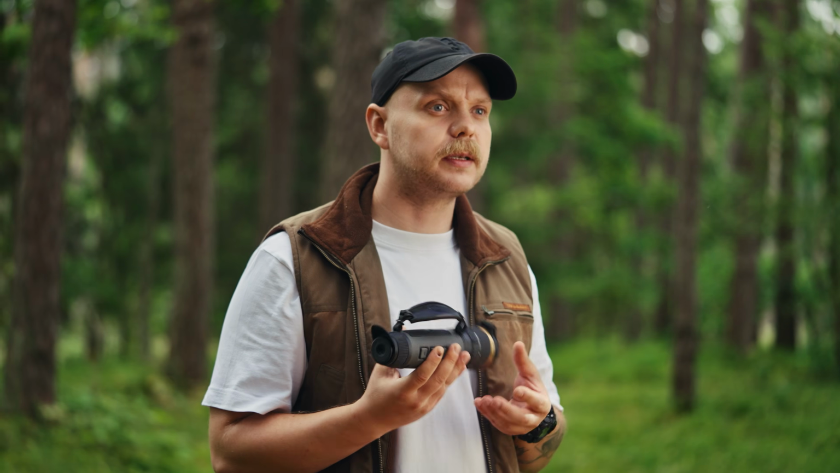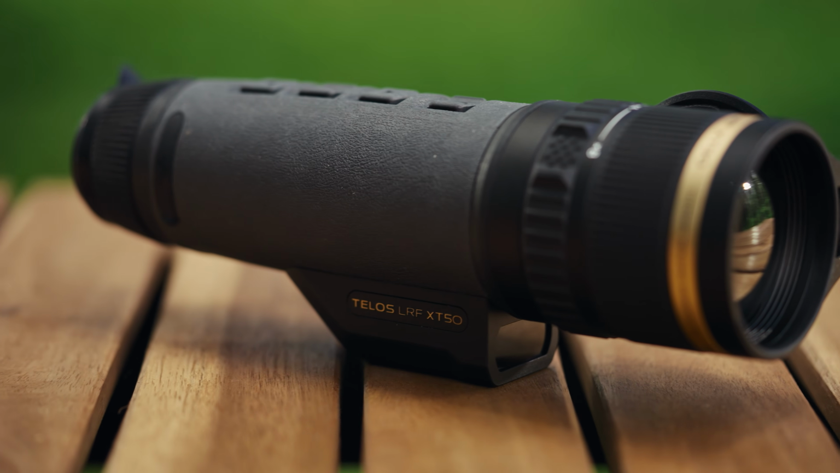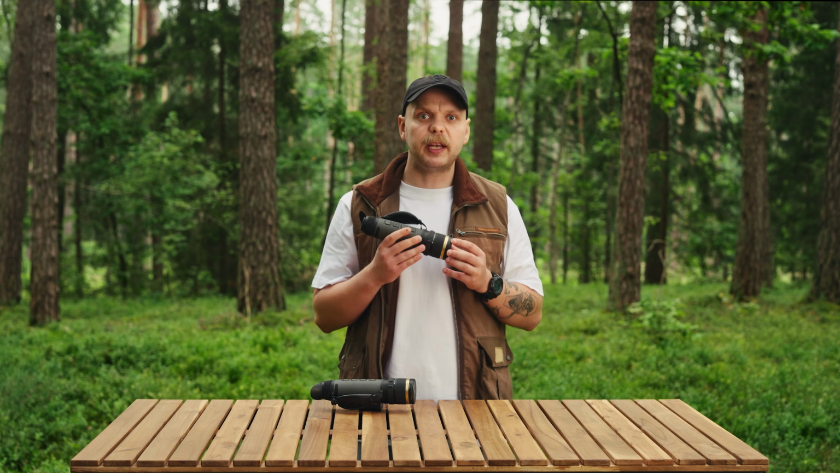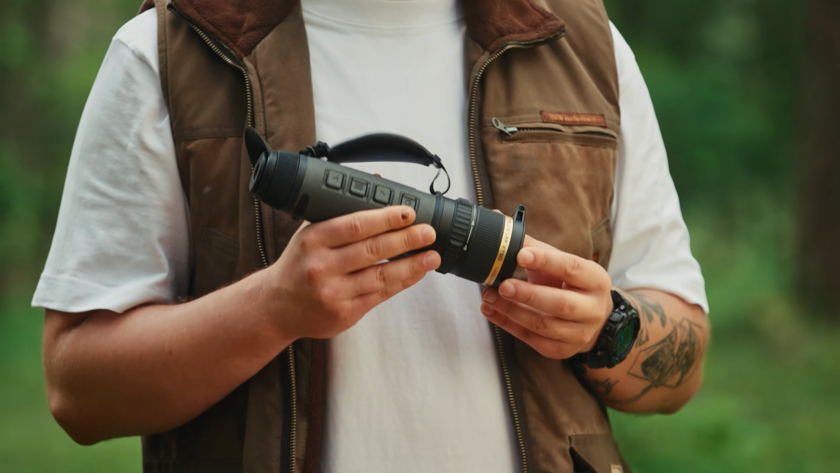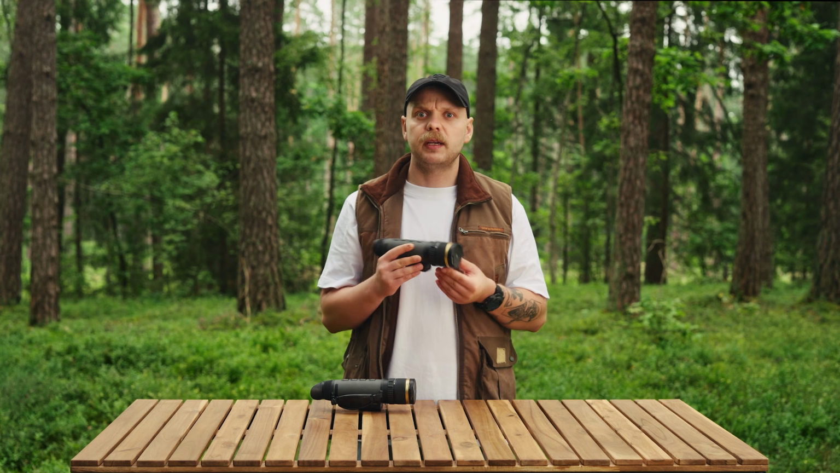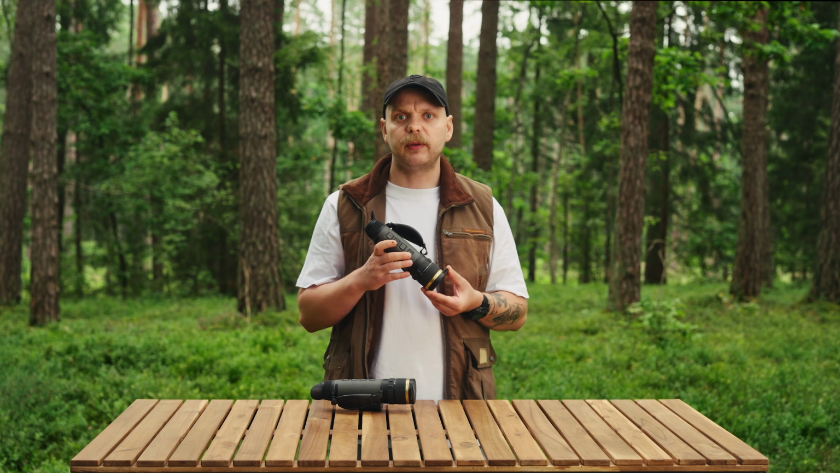Ergonomics and the new grips? It's around 730 grams to run, with a body that stays comfortable over long sessions. Those updated focus and zoom grips are the standout for me day to day. They were easy to find and turn with gloves on, which is exactly when you don't want to be fumbling.